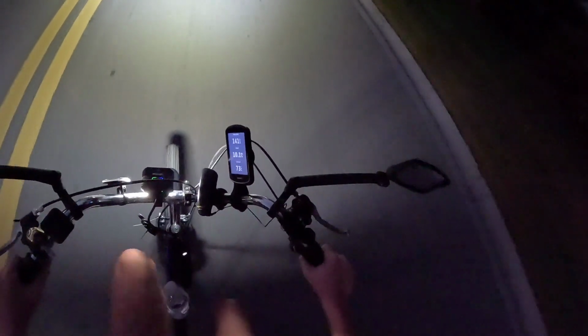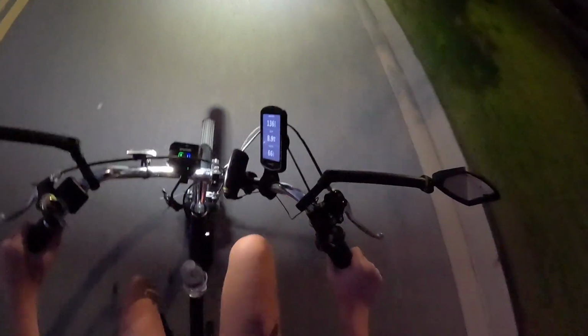Okay, there's a car there. I can still stay in my lane. I don't need the signal. Okay, check the mirrors. Oh, there's a car behind me. It's in the right lane. Okay, they're moving over. We're good.